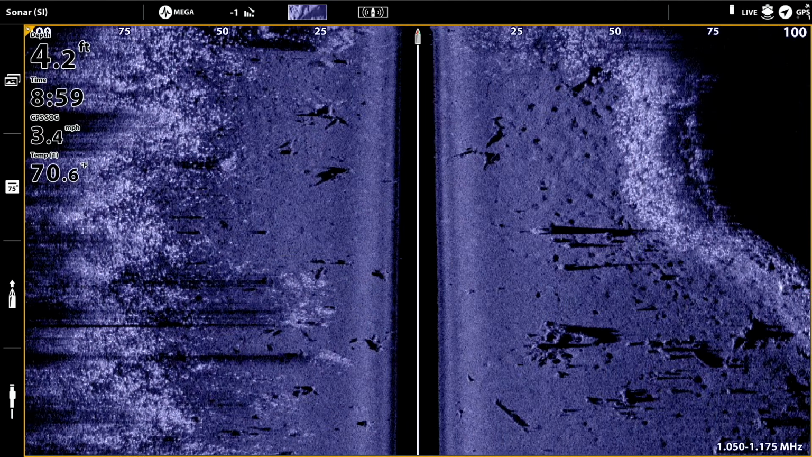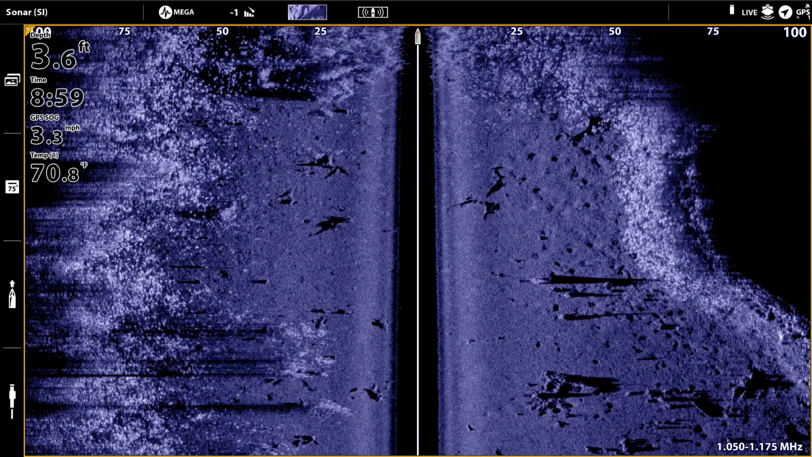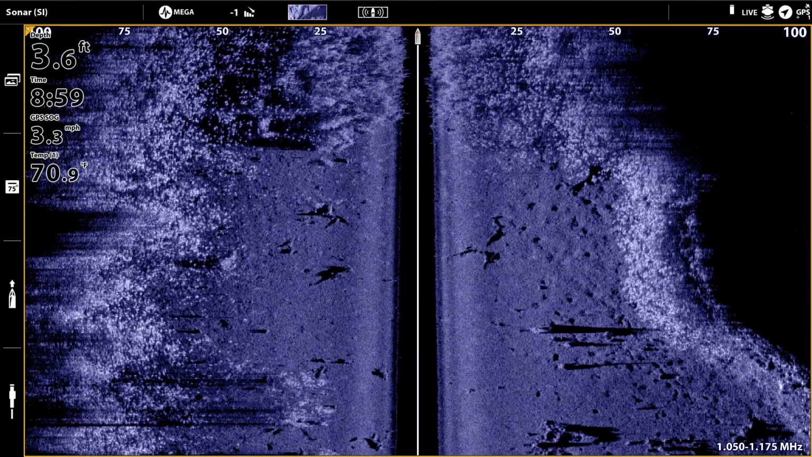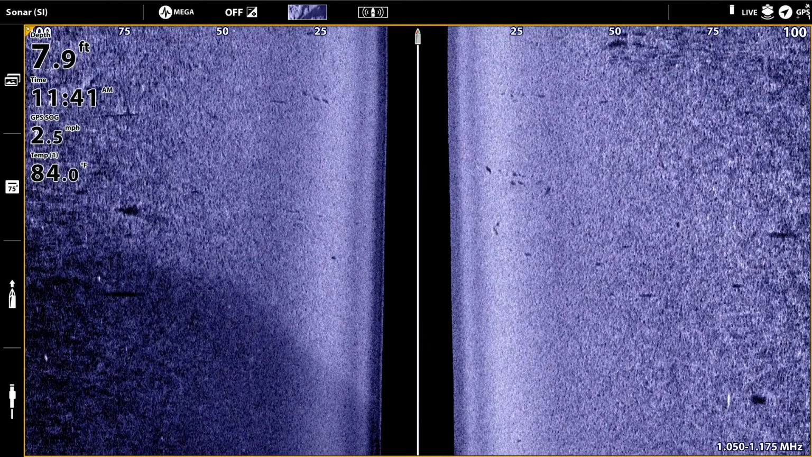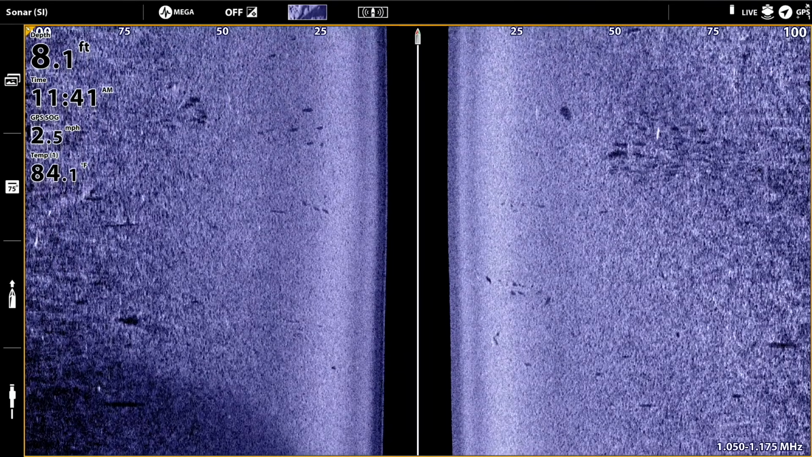Set an initial side imaging sensitivity based on the local bottom composition. If you're going to be looking for structure and fish in a soft bottom area, then I'd recommend you start with a side imaging sensitivity of somewhere between 14 and 17. On the other hand, if you're going to be collecting side imaging data in a hard bottom area, a place where the bottom is sand or gravel or rock, then you're going to want to use a lower side imaging sensitivity, say somewhere between 10 and 12.